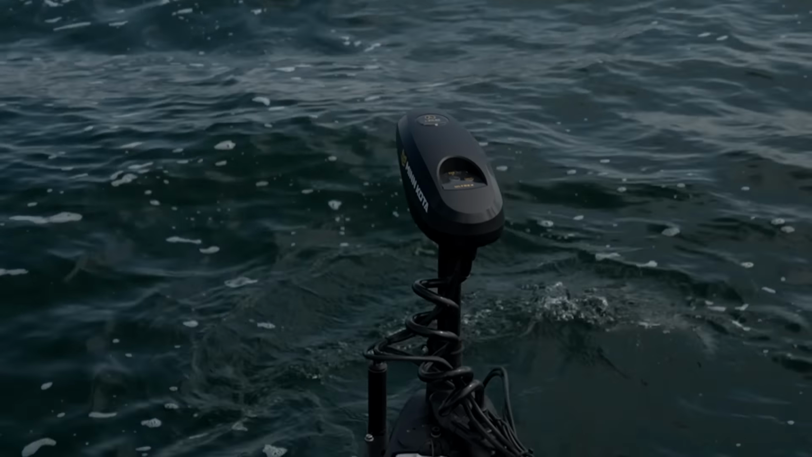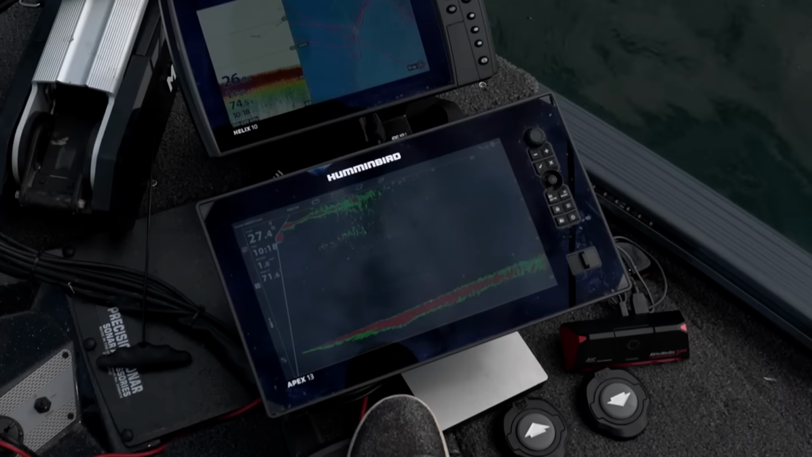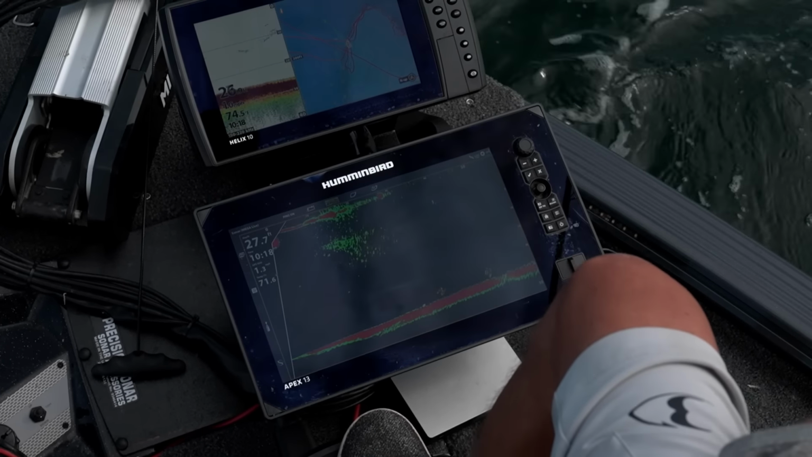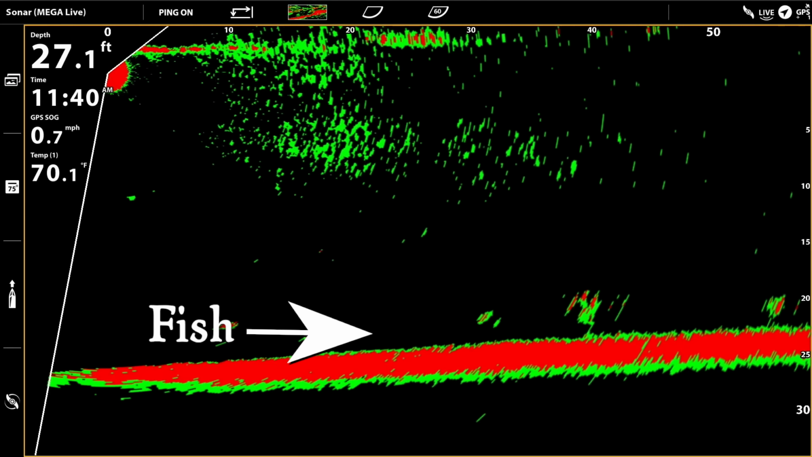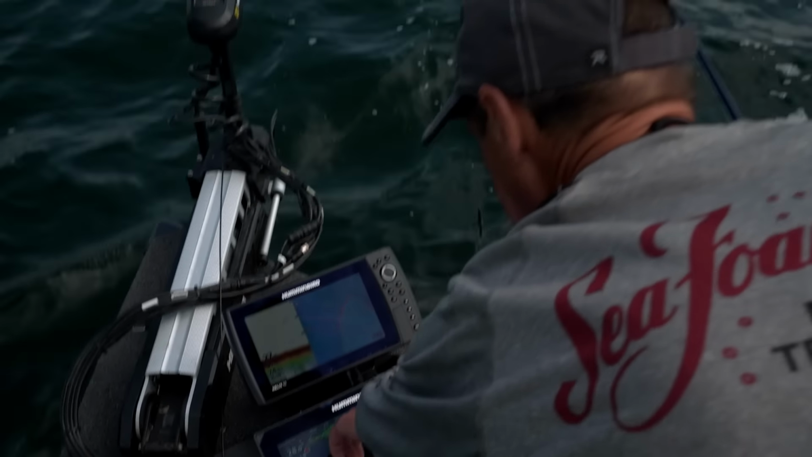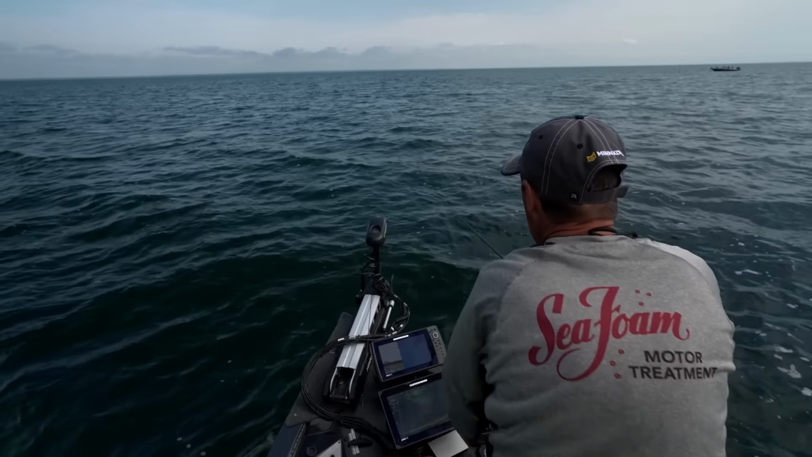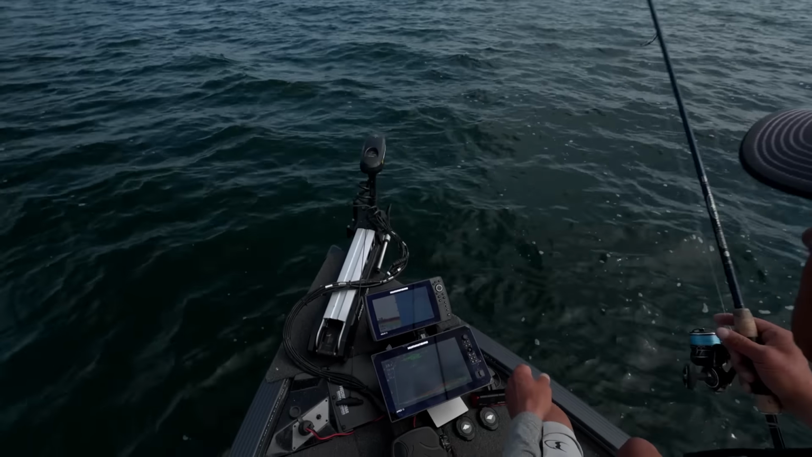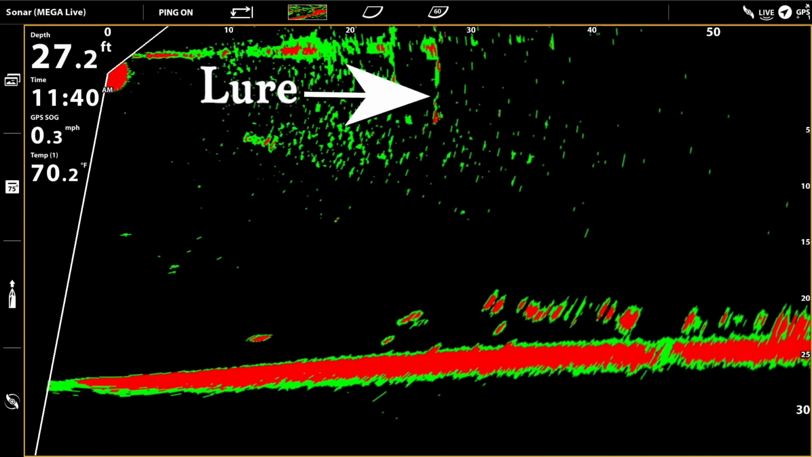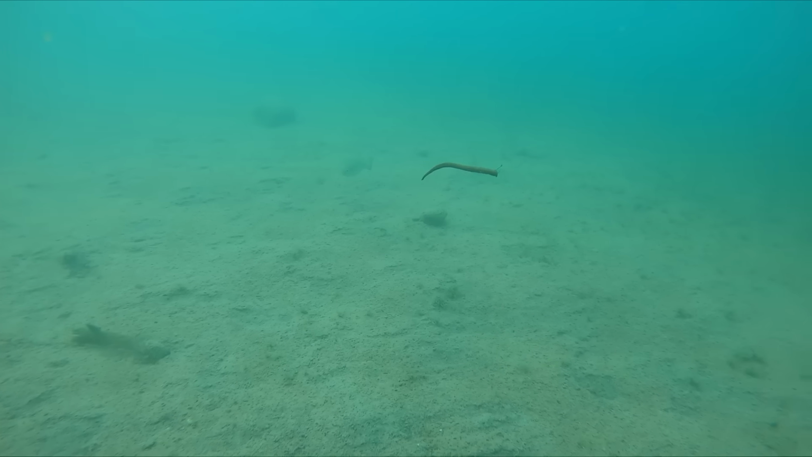Oh, there they are, right there. There's some right there. You can see that those are fish right there. I've got to position here, right there. That's a pack of different fish, 30 and 40 feet directly off the bow of the boat. The walleyes are sitting right there, and what I'm going to do is just take this rig and pitch it out to them, drop it to the bottom.